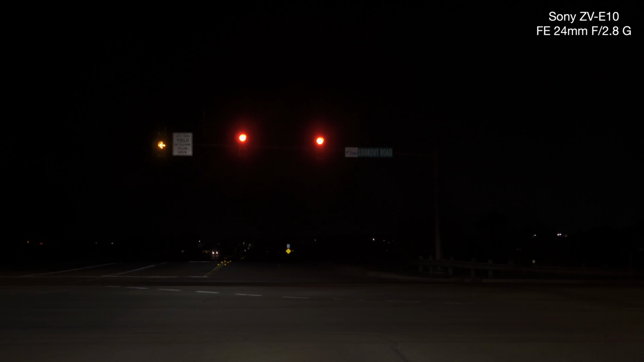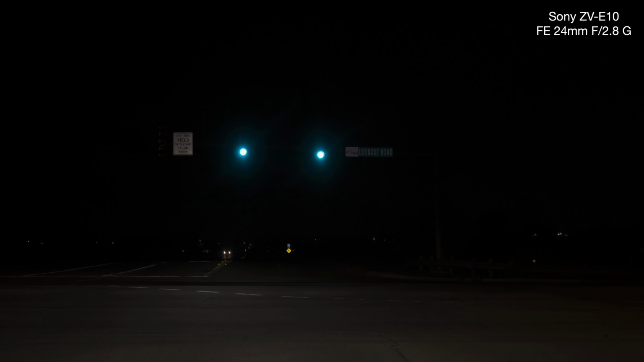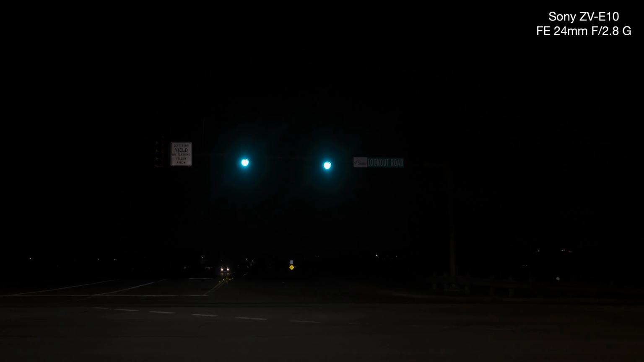And we go 130. Okay, so what I'm seeing now, yes, it's dark, but it might be too dark. Okay, so 100 was nice, so let's go to